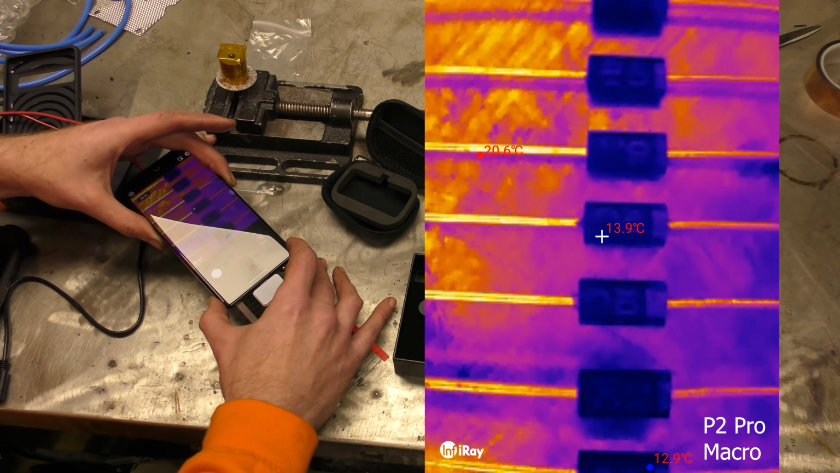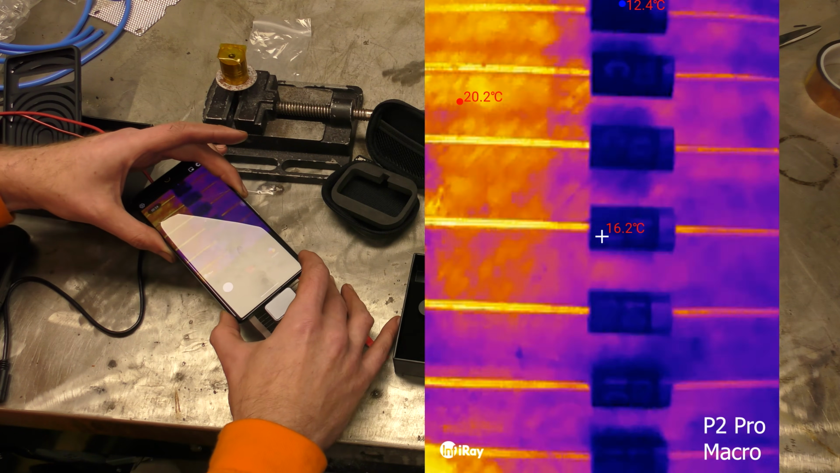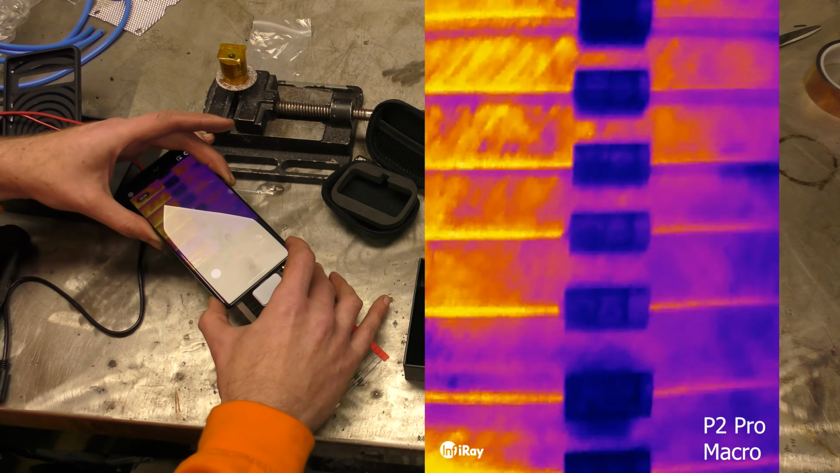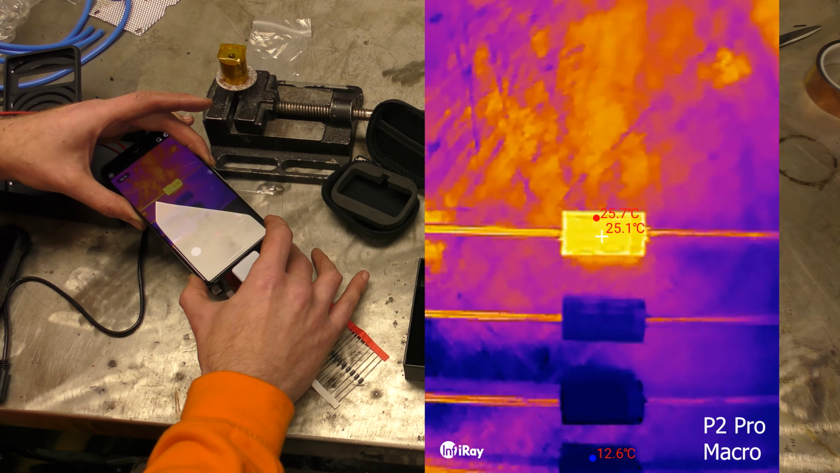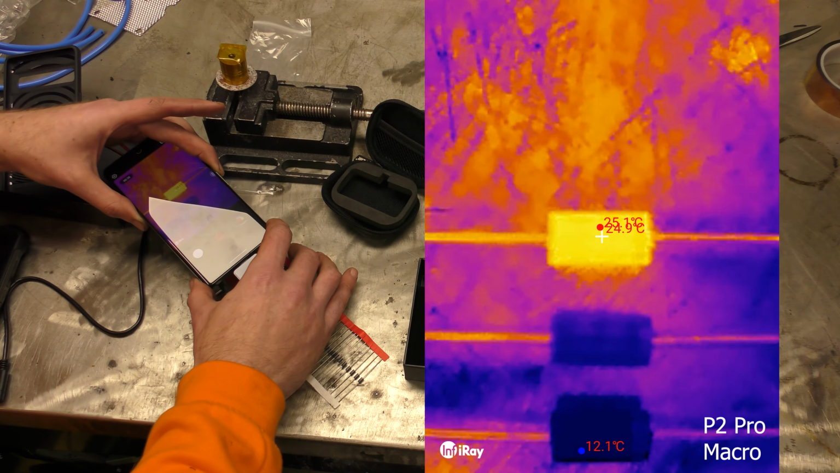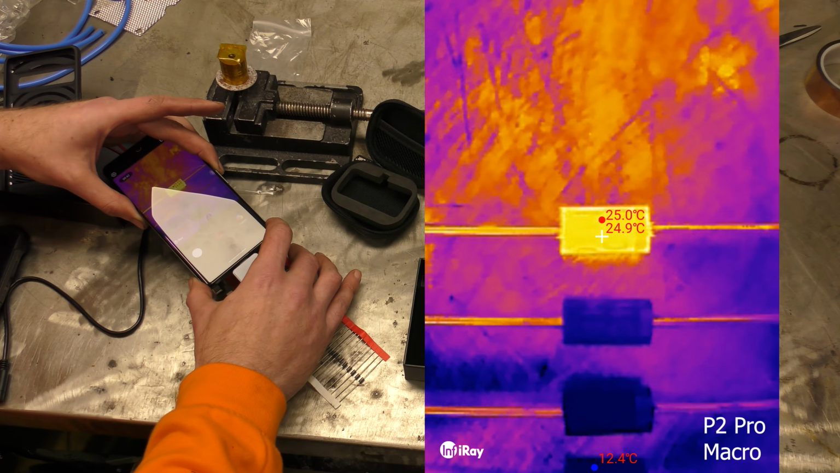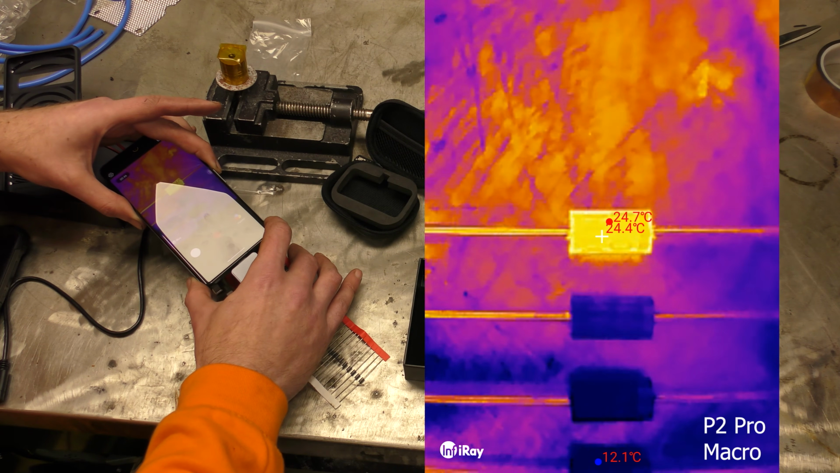And remember, this is purely in thermal mode. There's no visible light on this camera. This is just seeing the difference in thermal on these diodes. Right, granted only one's doing anything, but hopefully, can you see on camera how close I am to actual component level? And these are pretty big diodes, so you can imagine even smaller components. You'll be able to get right in on top of them and actually see